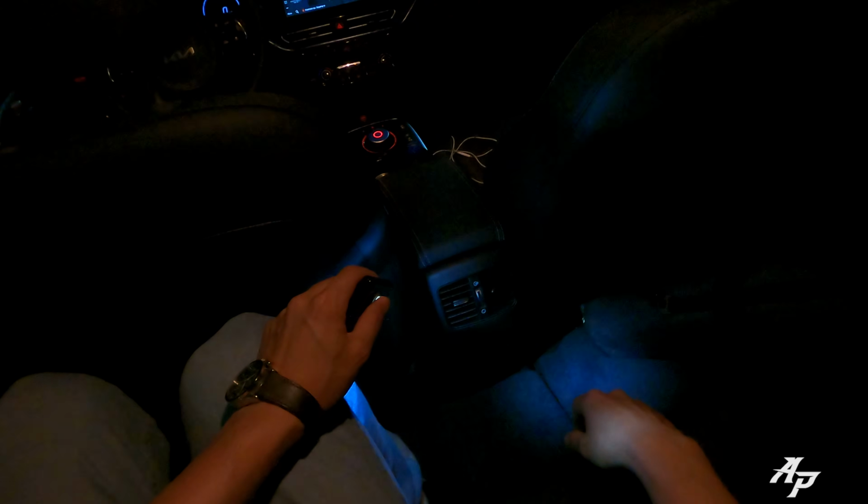Single window for first and second row passengers. It does not come down all the way. It's all right because you get a good amount of legroom, and headroom is really nice even for me. That's pretty nice, one nice thing about being taller. And two air vents here, cup holders, and a good armrest. So nothing much from back here. There's no sunroof or anything like that.